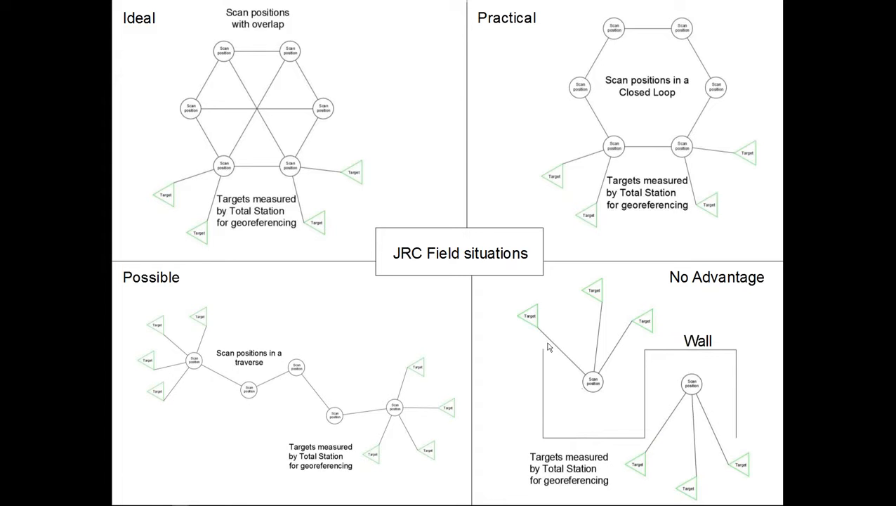And the fourth situation, which will present no direct advantage, but it can still be processed in GRC, is the way in which the scans are divided by a wall or whatever barrier, and they don't have any overlap. Or for example, if you scan on a street and a big truck comes into the middle of the street and is just going to take your field of view from one scan position to another, then you might still resort to targets in order to do your registration.